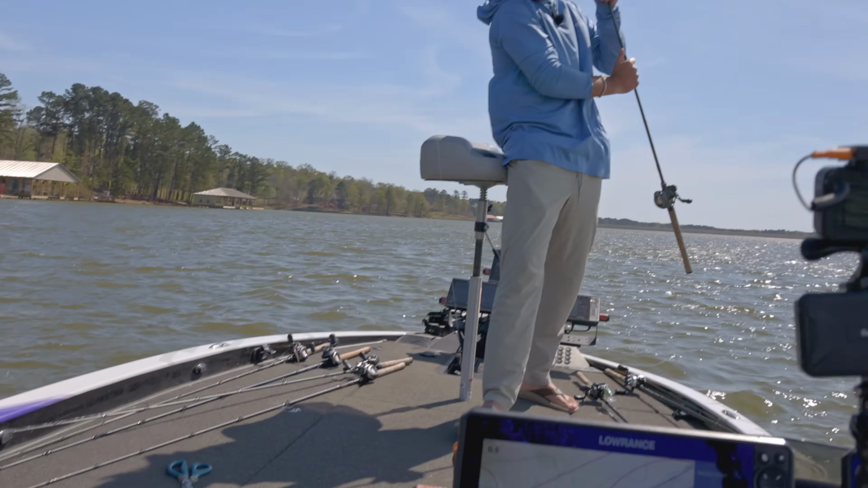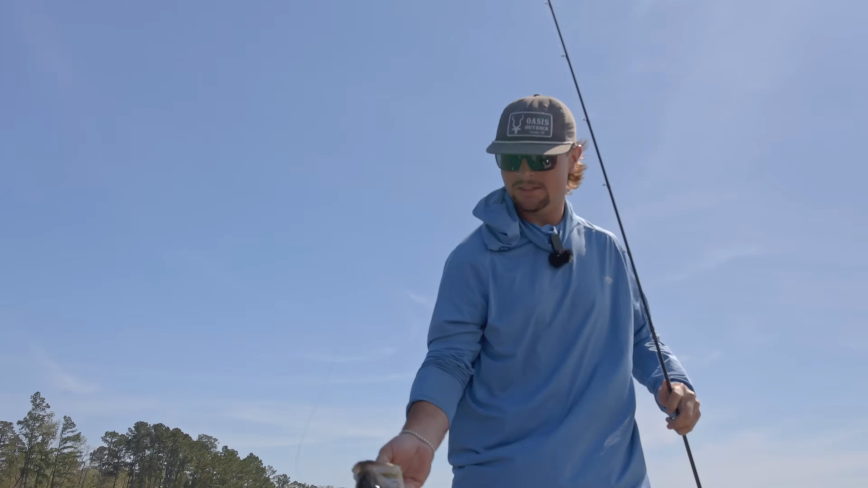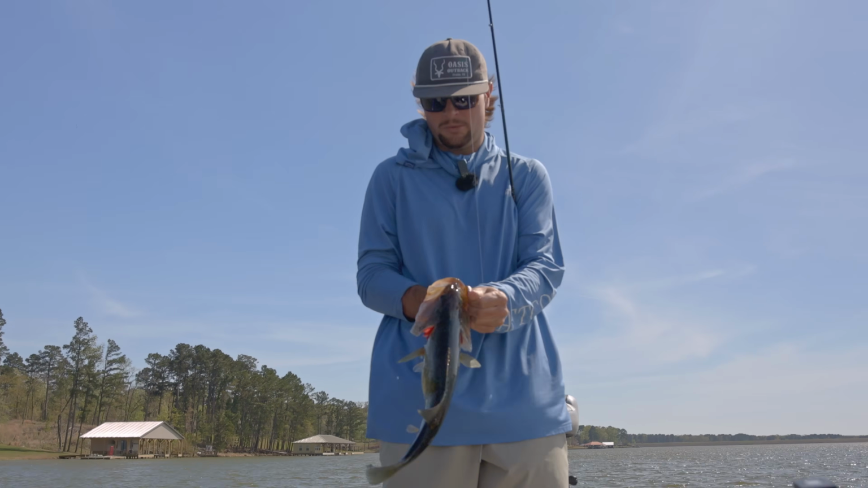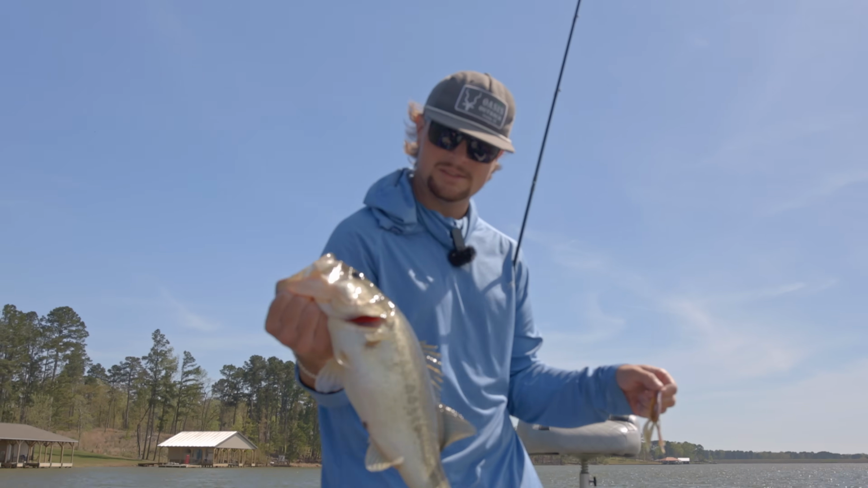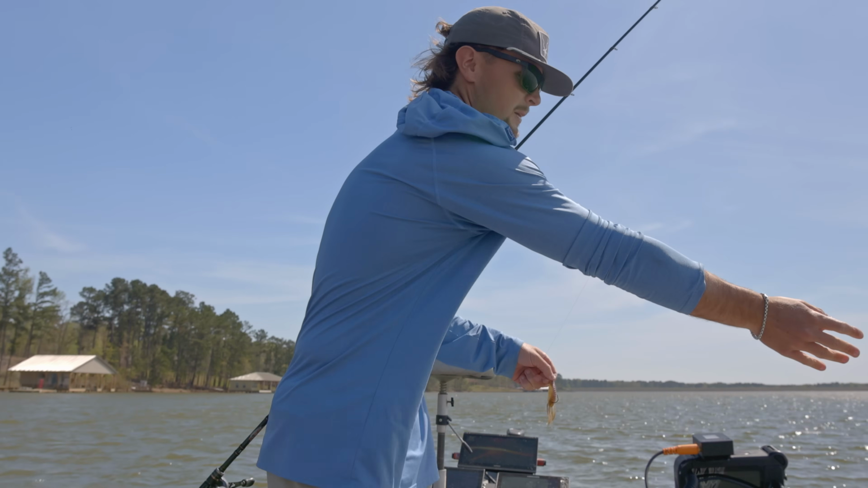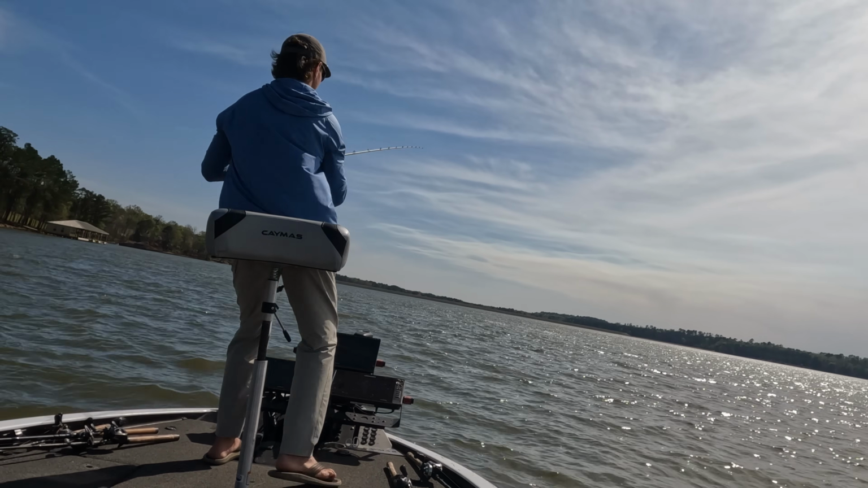Come on. Took us a while. We got one. Trail car pinned them really good. Right there, nice little 3-pound guy. Run him back. Oh, there's one.